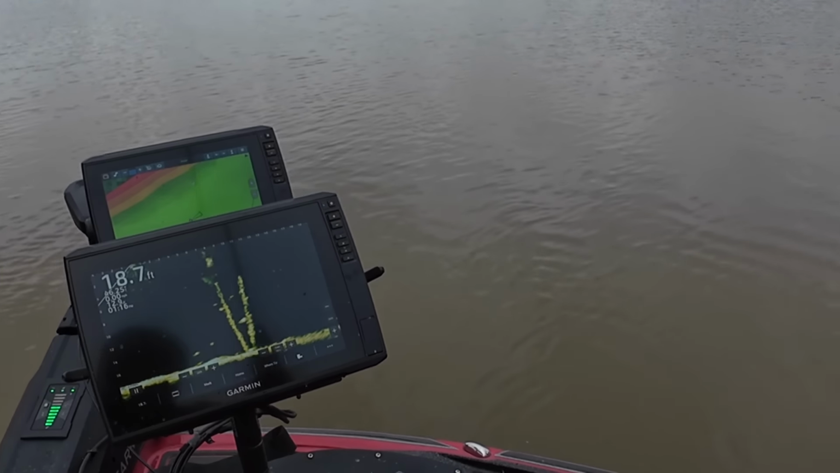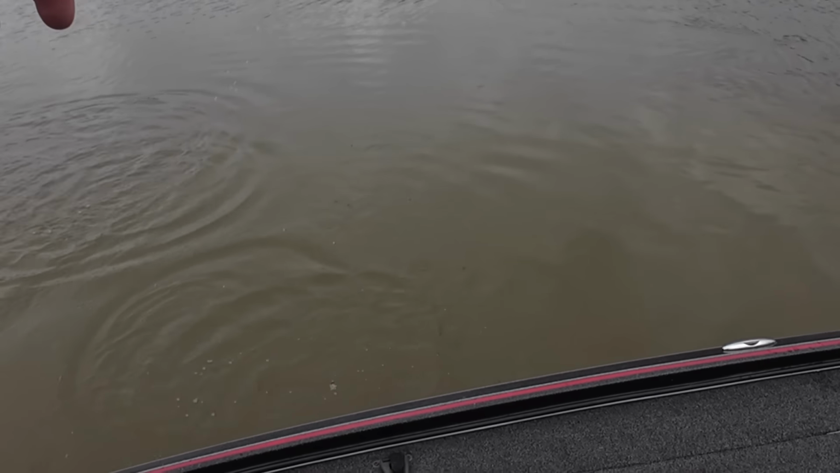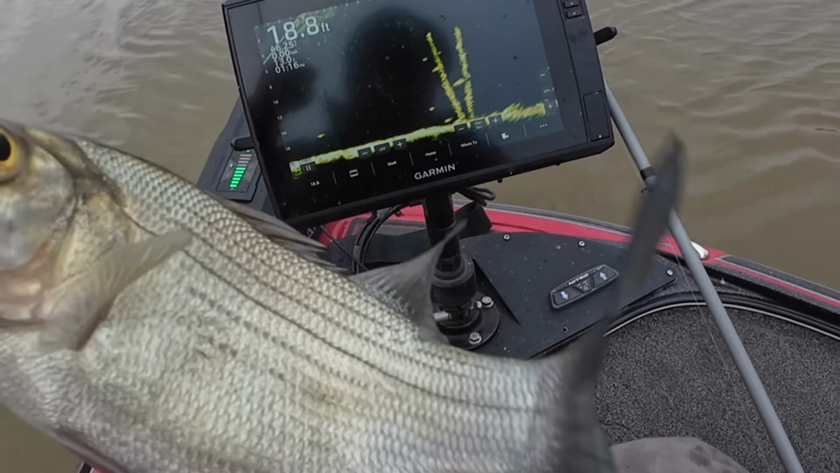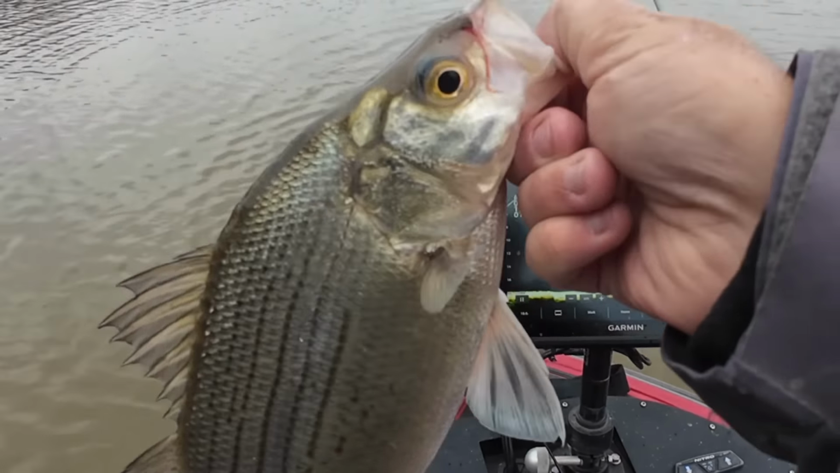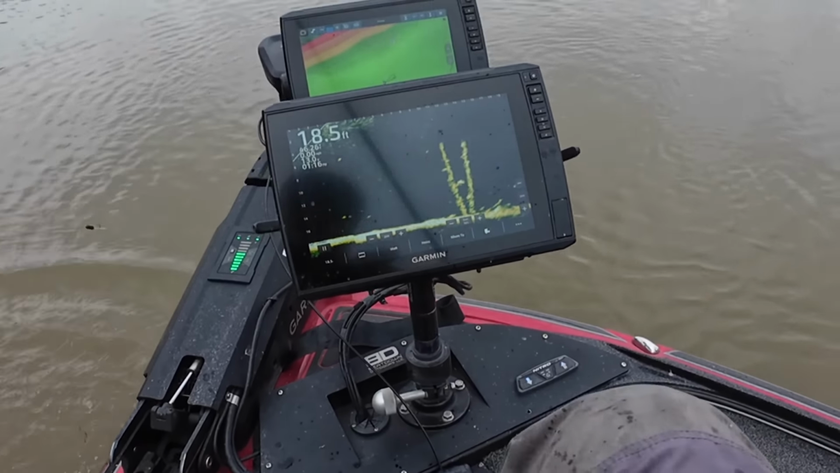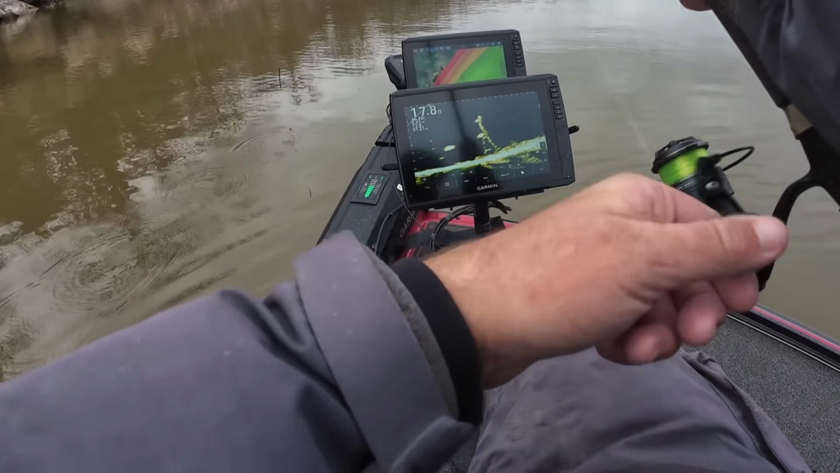Fish on. Good fish, guys. Good fish. No, go figure. It's a white bass. Here I was jinxing about a white bass earlier, and look, it happened. Oh, yucky white bass. Still fun to catch. Looks like we got one, top of this tree. Hopefully not another white bass.